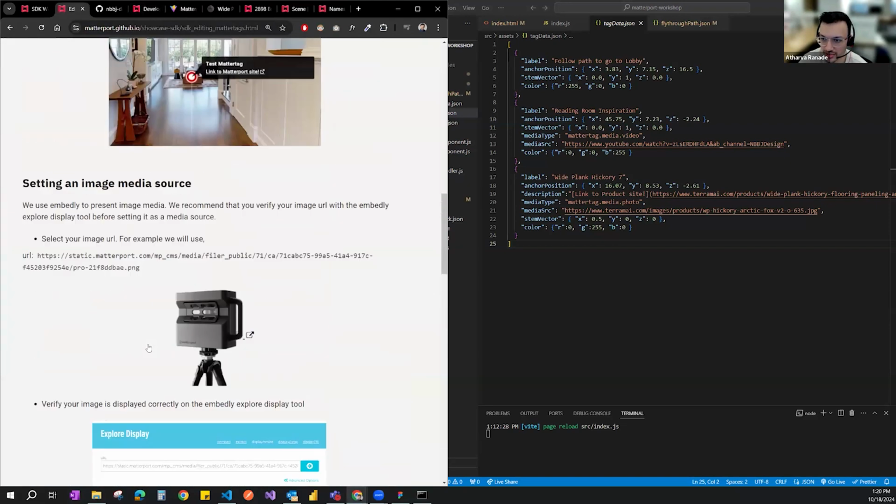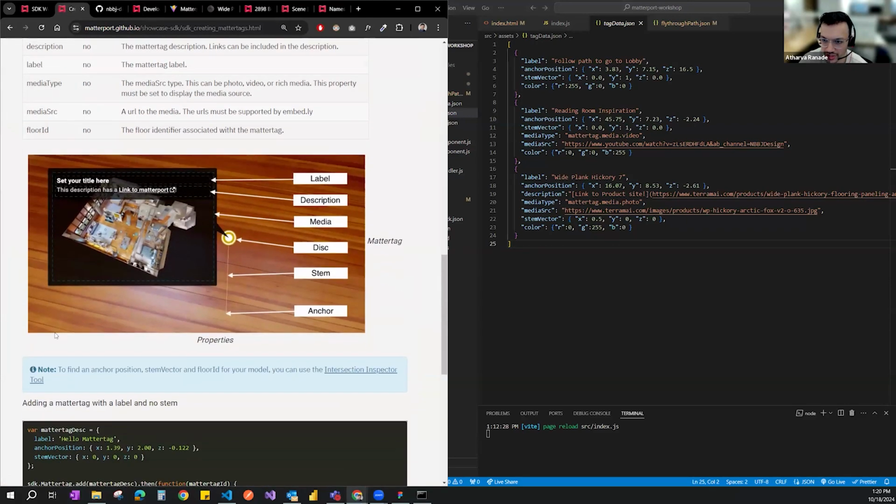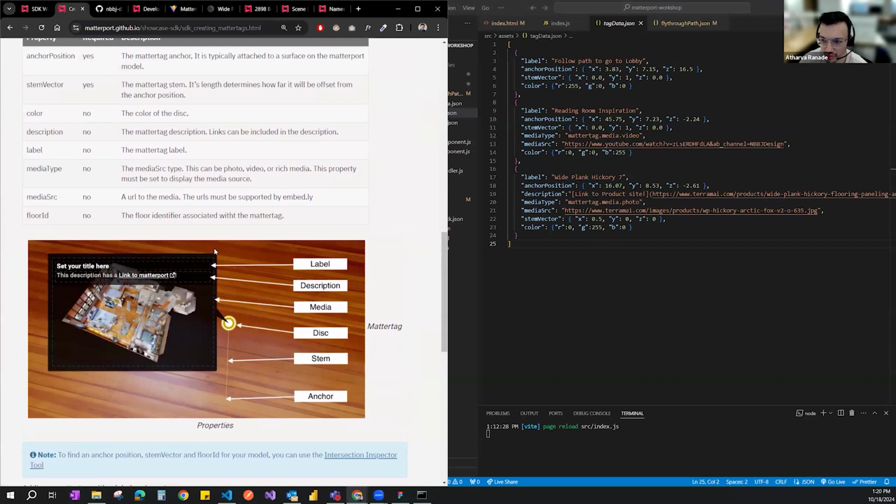And the format is based off of how the creating matter tag is shown. So this is the typical format that we have. But if you want to create some kind of customized HTML on top of it, to have your own CSS and own styling in the matter tag, the web component specifically does not allow you to access the matter tag in that fashion.